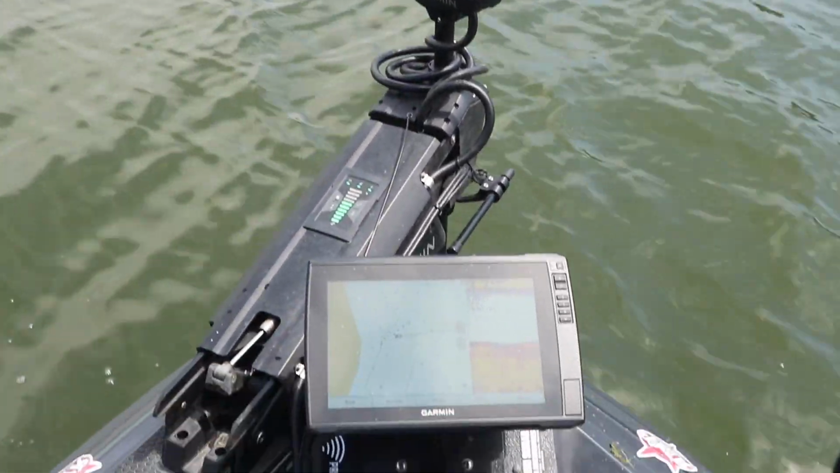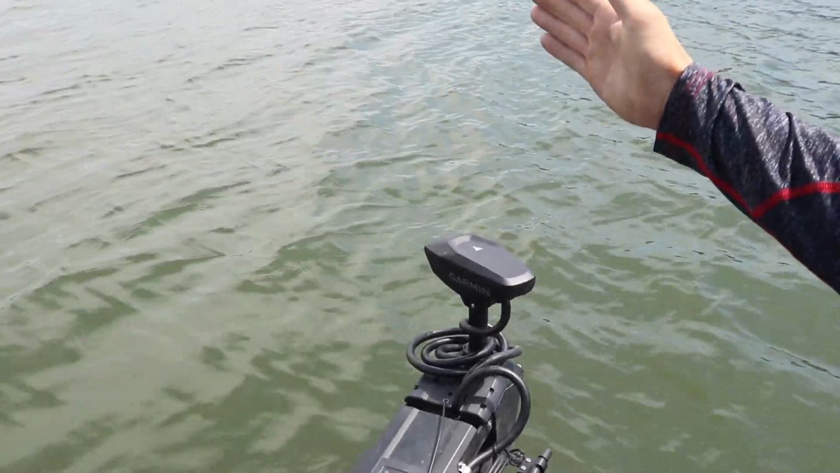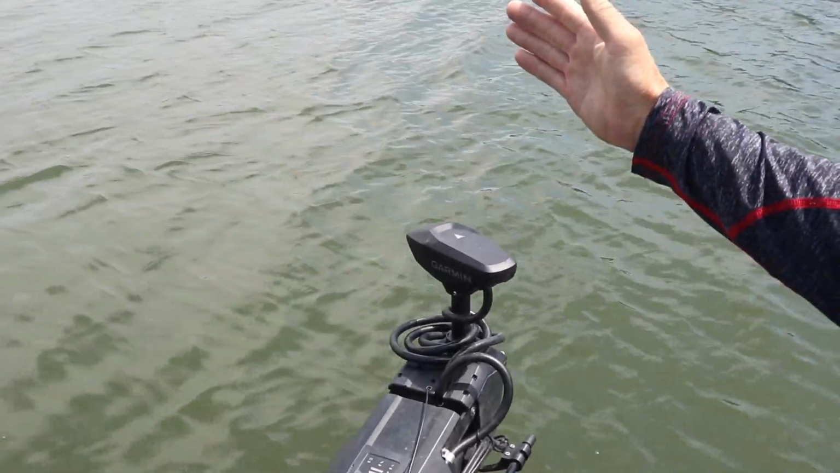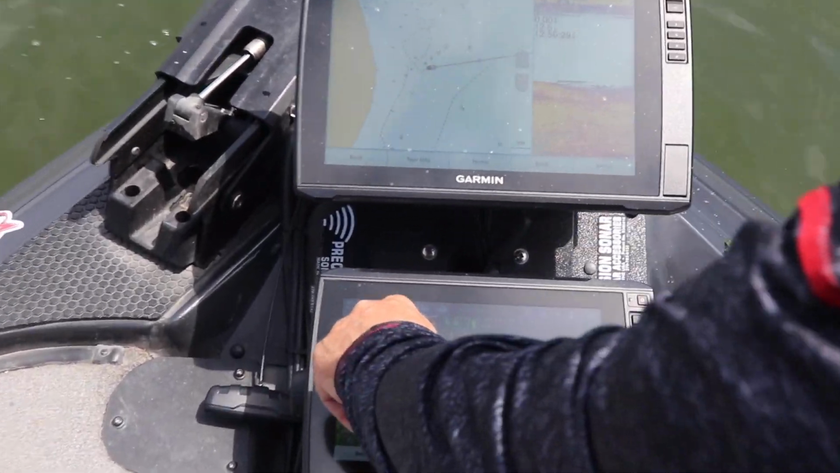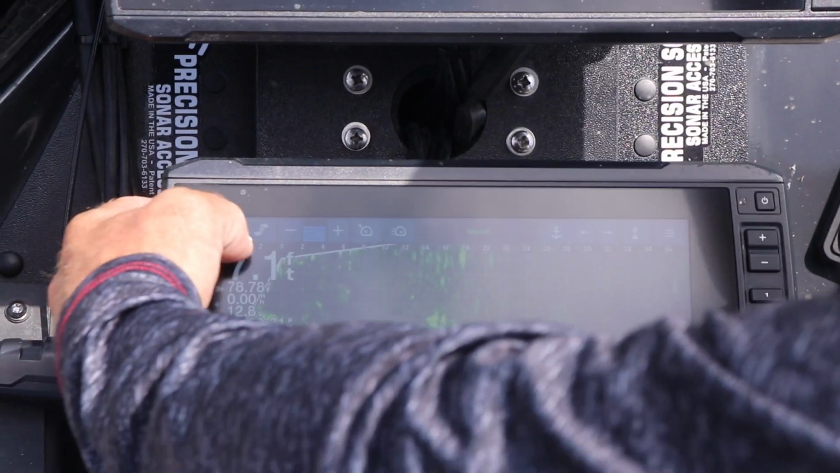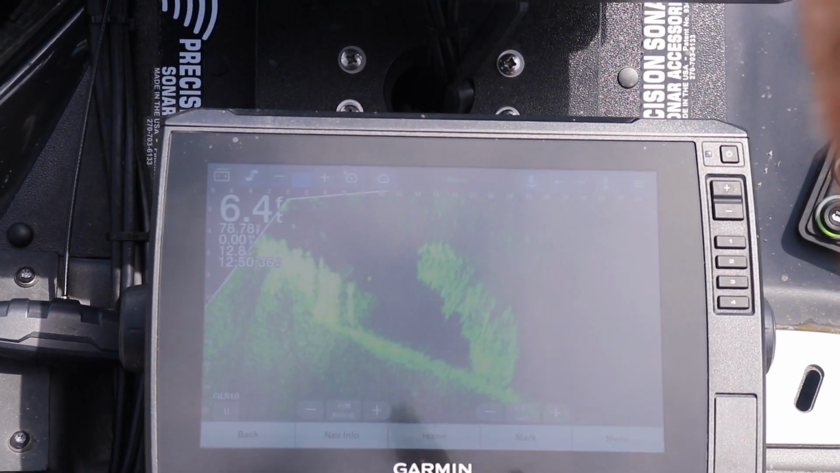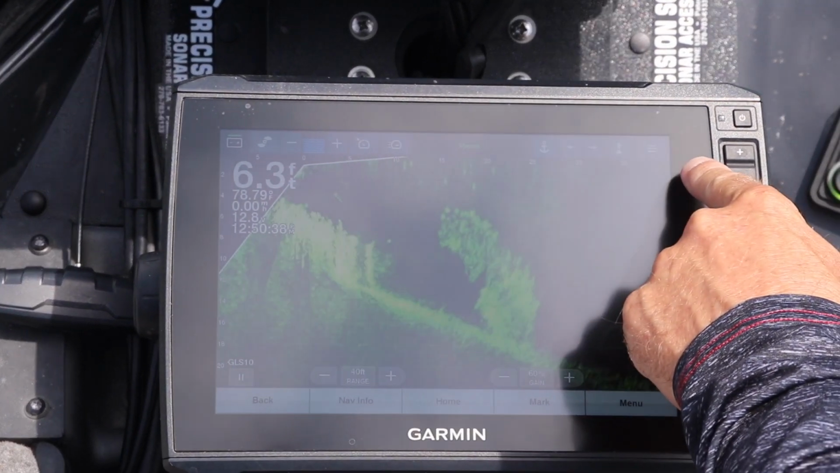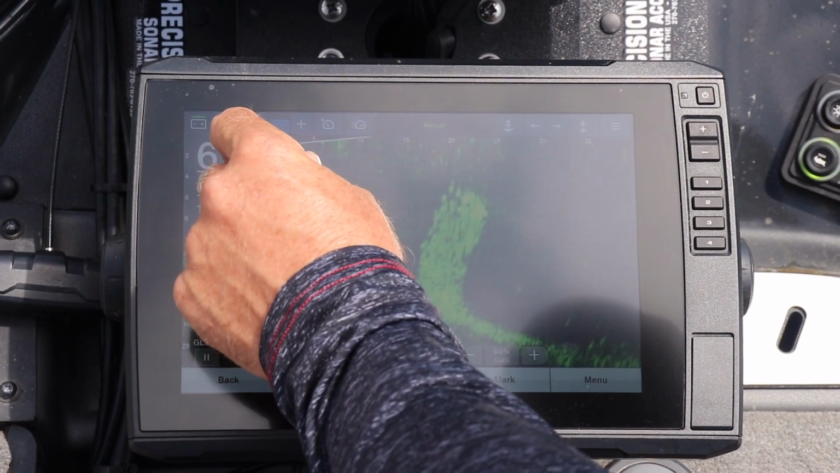So as you can see, my trolling motor is pointing out slightly left here at probably 10 or 11 o'clock, and I'm looking out in front of the boat. So imagine right here is my trolling motor. Right where my depth is, the trolling motor, and I'm looking out in front of the boat. Right now I've got it set at a 40-foot range, so 0 to 40 foot. This is basically right under the boat.